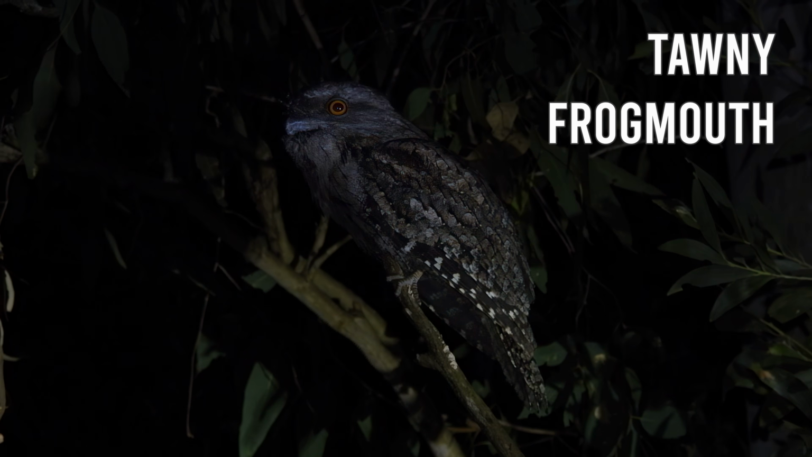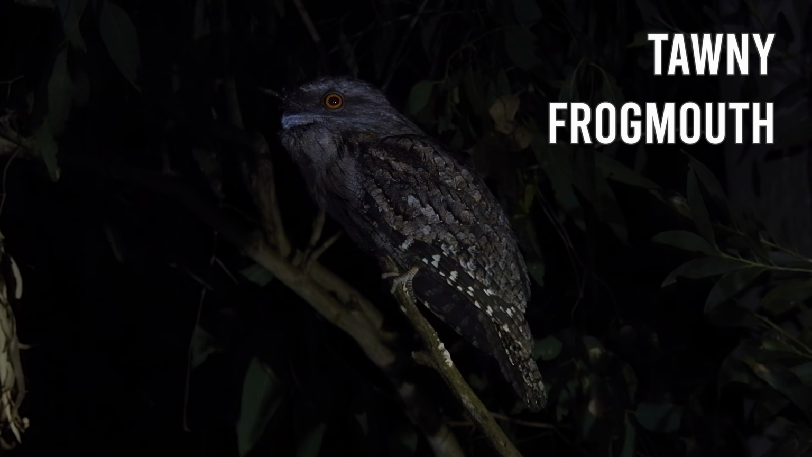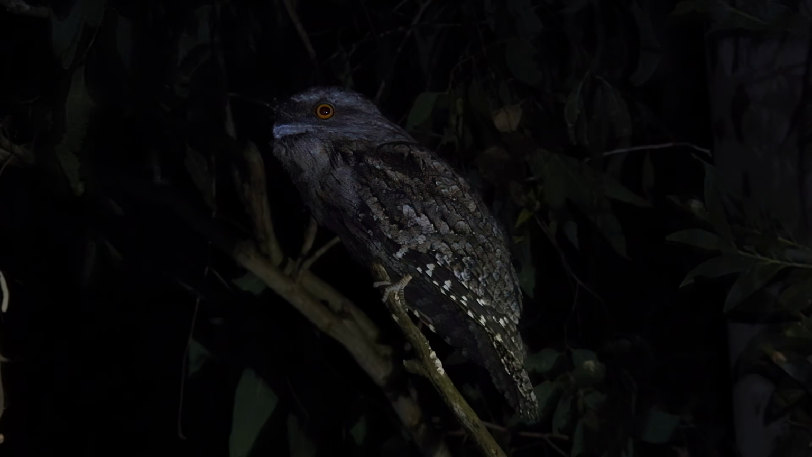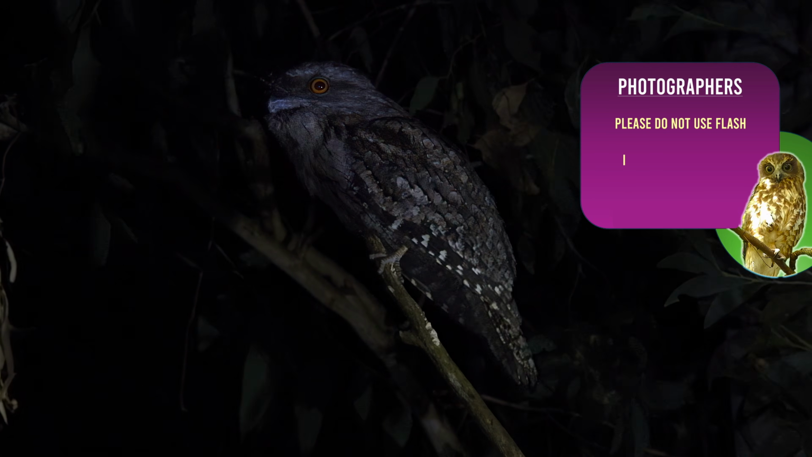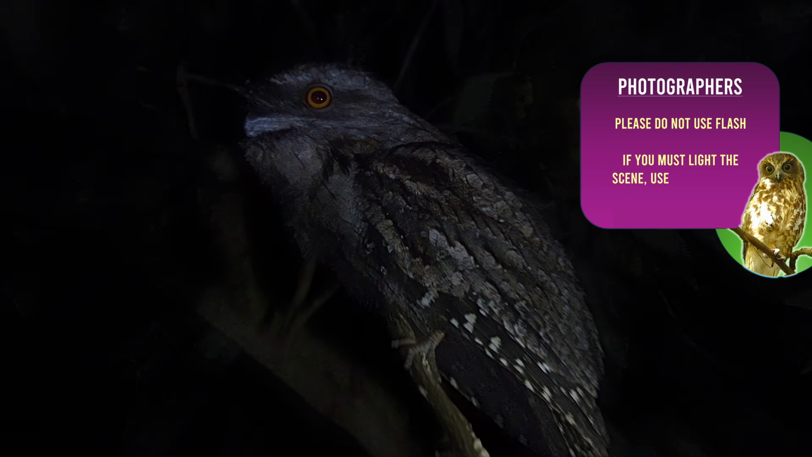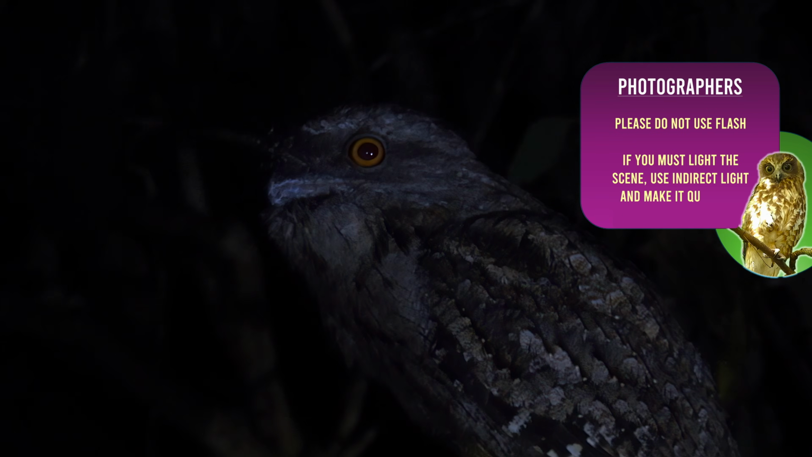Although they're not technically an owl, they also hunt at night, eating bugs, spiders, small mammals, and reptiles. That sound is one of the tawny's calls.